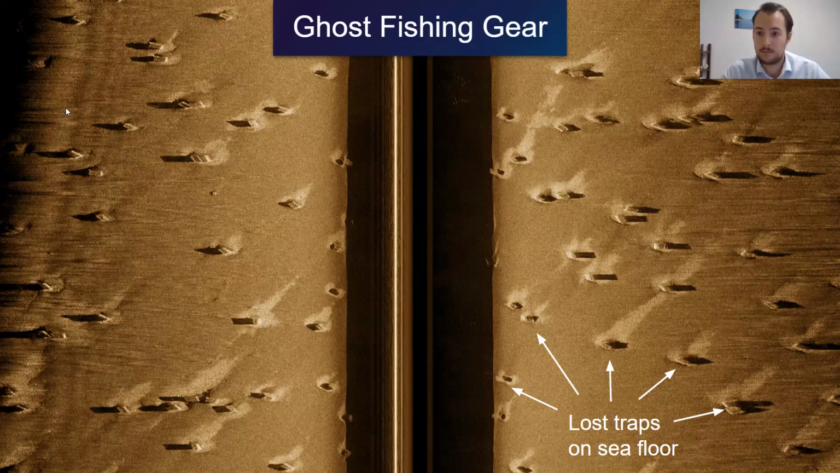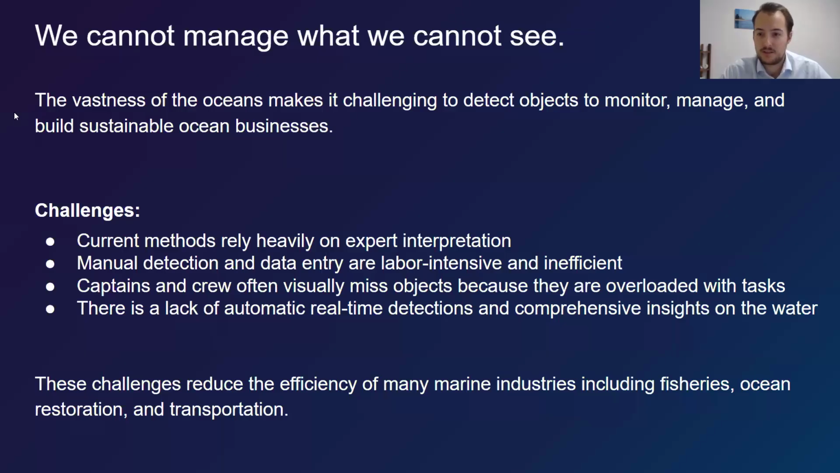And we need more effective solutions to solve this issue. And I guess this brings us to the challenges, because the ocean's just so massive, it's really hard to manage and monitor marine objects like ghost fishing gear. And essentially, we can't manage what we can't see. So at OceanAid, that's one of our missions, to make these invisible objects visible again, and also communicate these problems that are out there in the ocean with other people, in hopes that they can do research and help see that this is a real problem that needs to be solved.